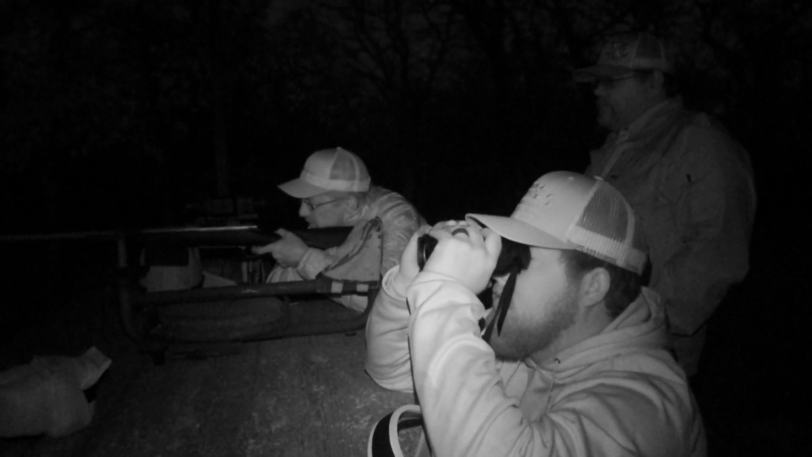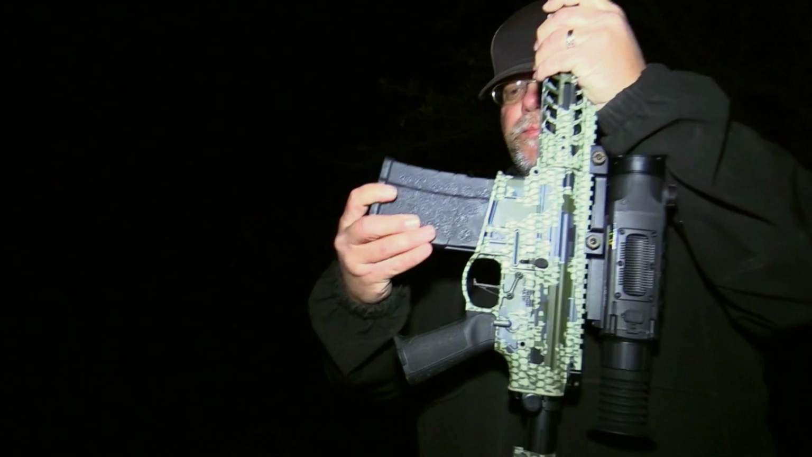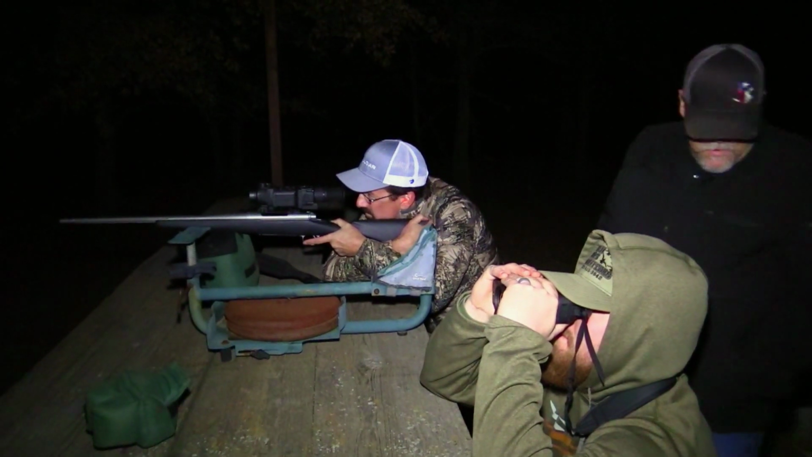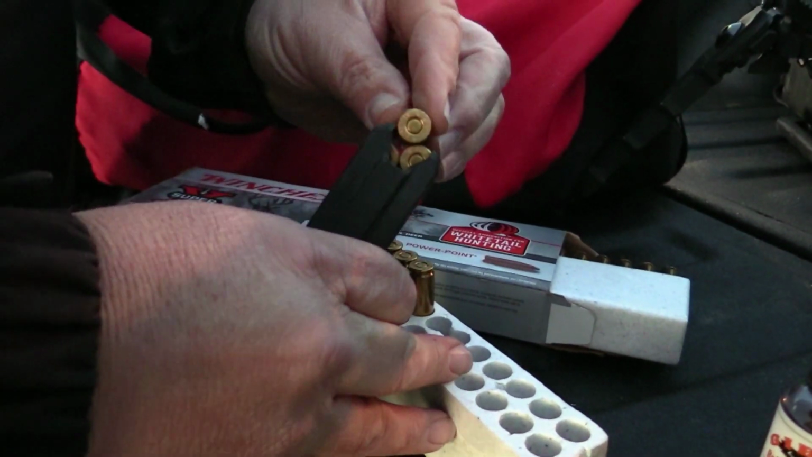Using a heat signature to sight in, well, that was a new one for me. But the Winchester and the Pulsar were dialed in. One reason why hog hunting is so popular is that it's a chance to try different firearms and calibers. Whether it's a bolt action like my favorite Winchester Model 70, or you can go tactical, and you can try a variety of different ammo on hogs as well.